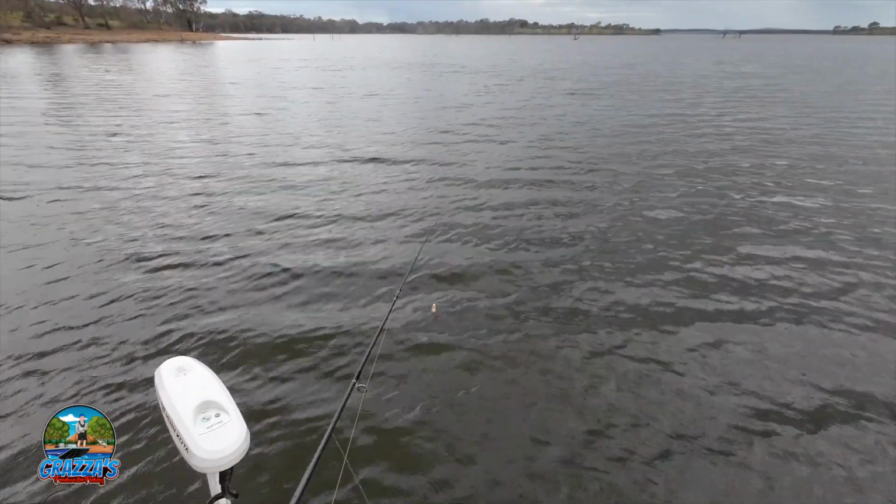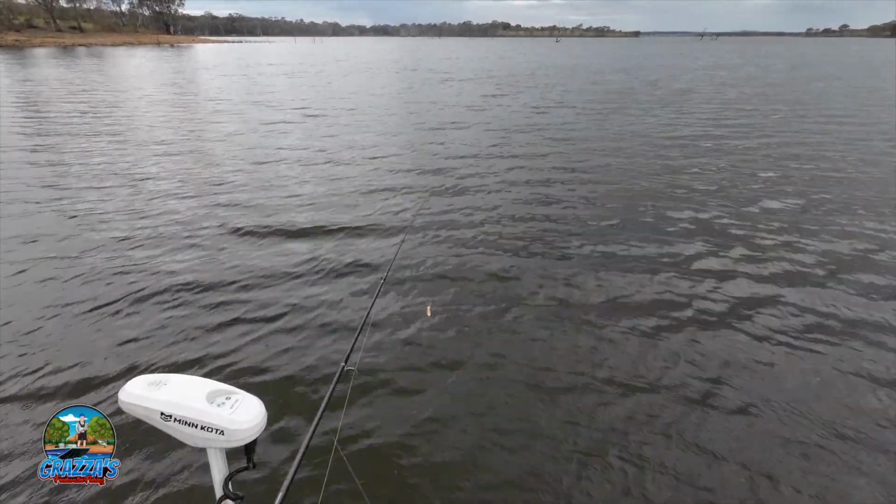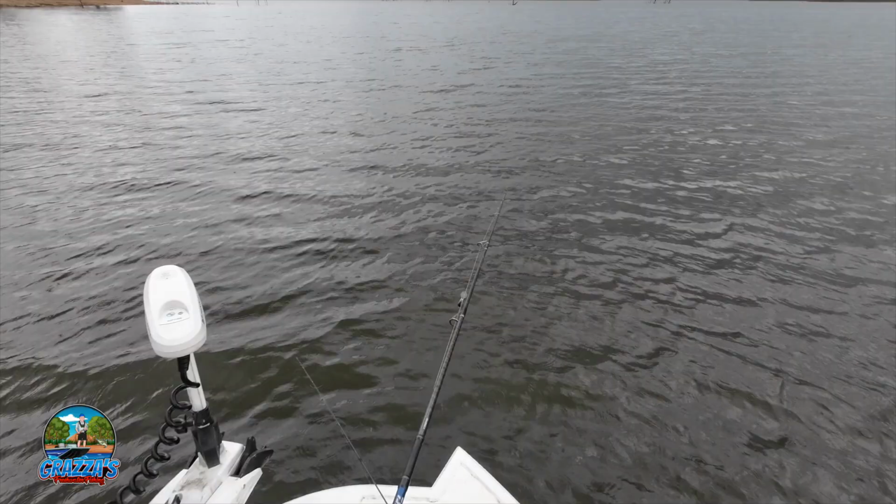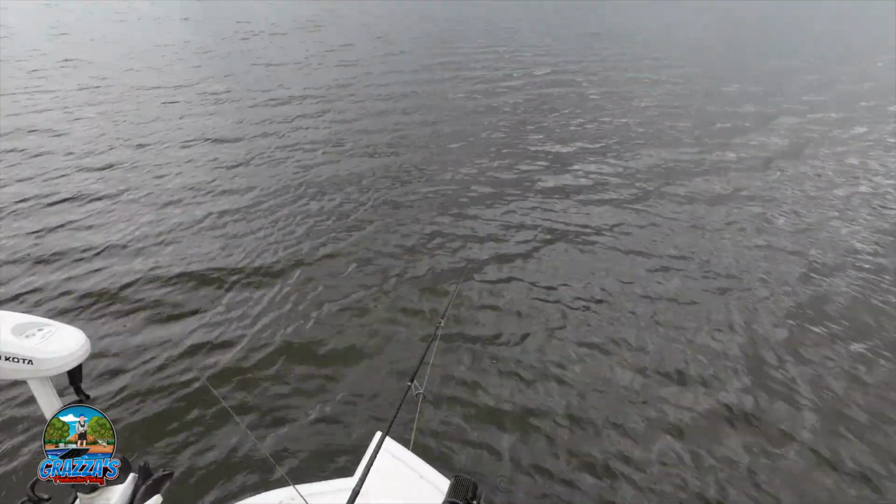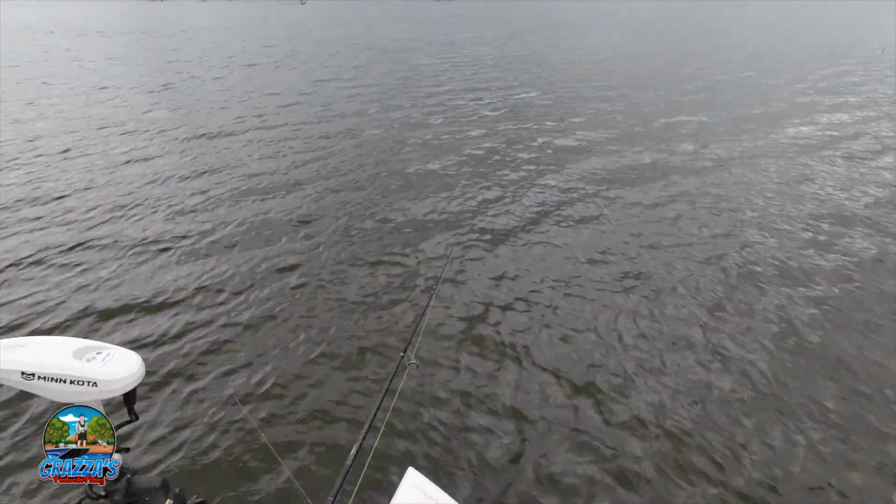Right, we'll get this Minn Kota going. We're just going to slowly push into this breeze. Just cast at different depths, see what's happening. Might see a fish or two on our way, which we'll definitely have a crack at. You see it?